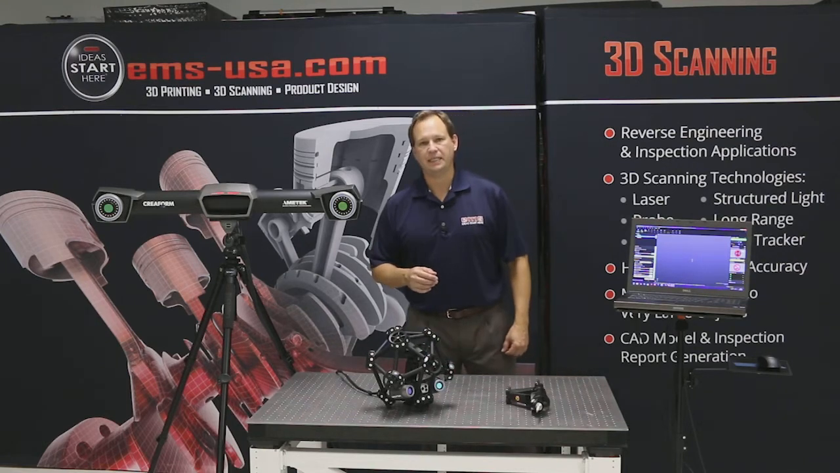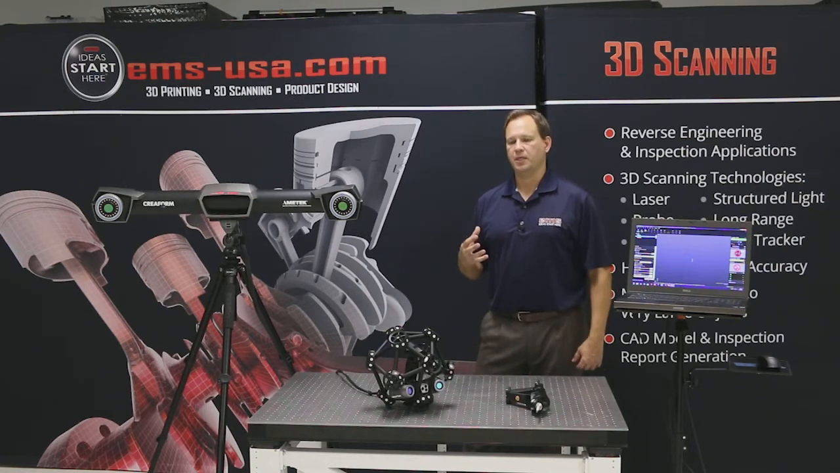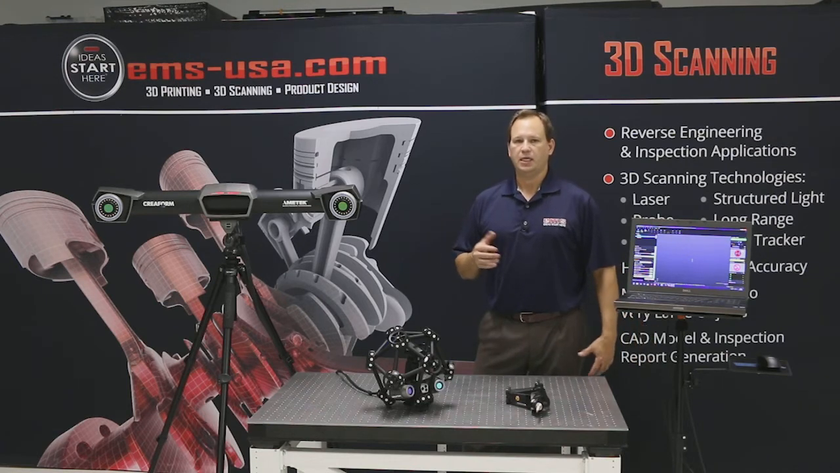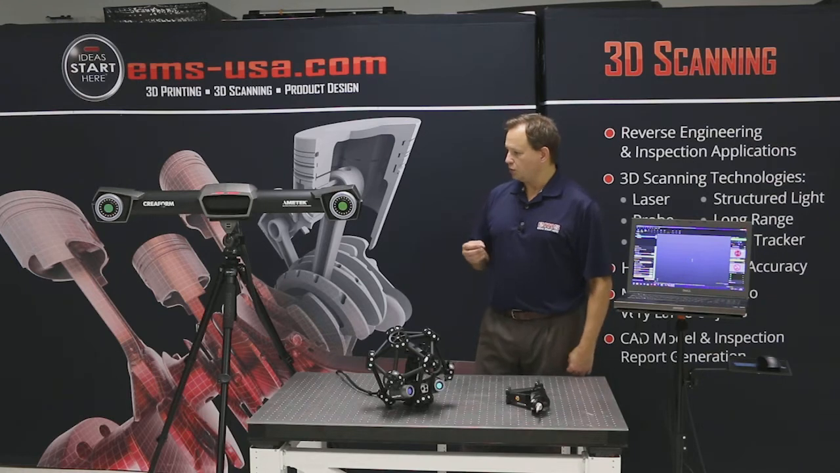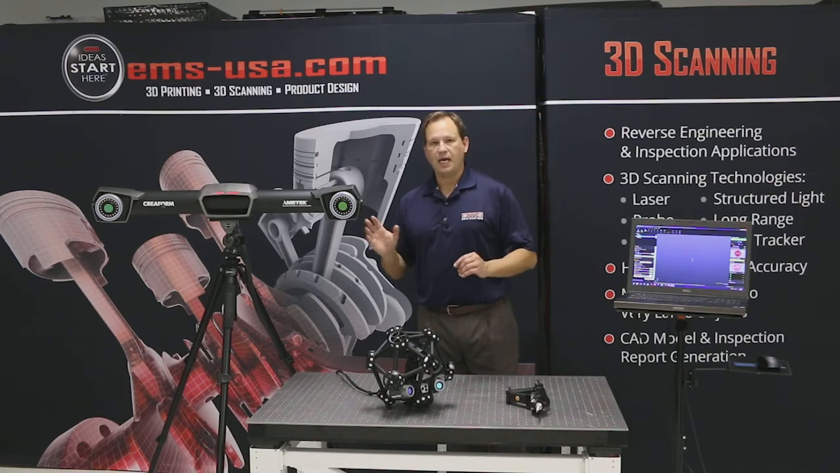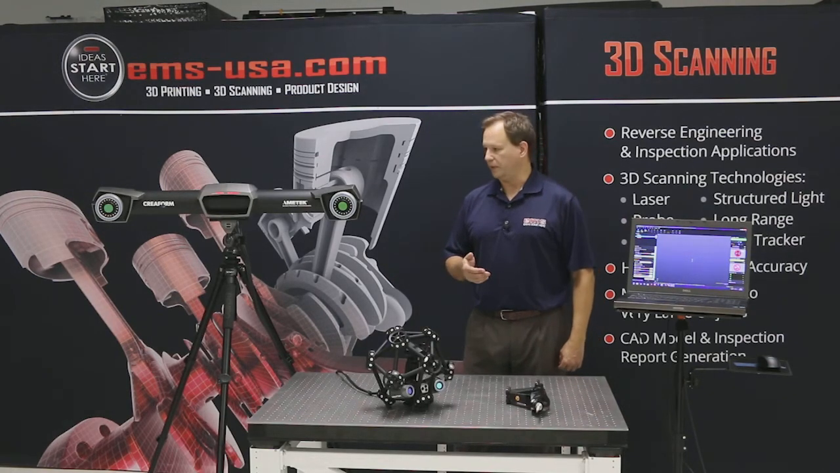Now this is a system really to scan small to pretty large objects in a single system. You can do both 3D scanning and 3D probing, which we're going to demonstrate here today. So to start off, I want to just show the different components of the system, and then we're going to get it all set up and we'll do some actual scanning and probing.